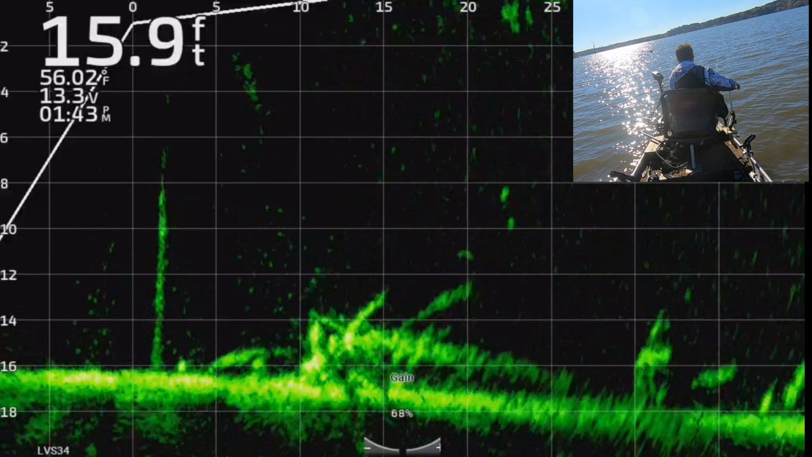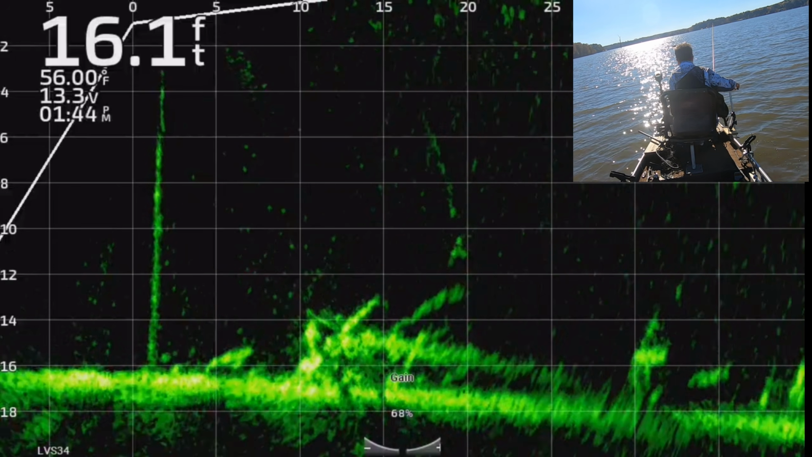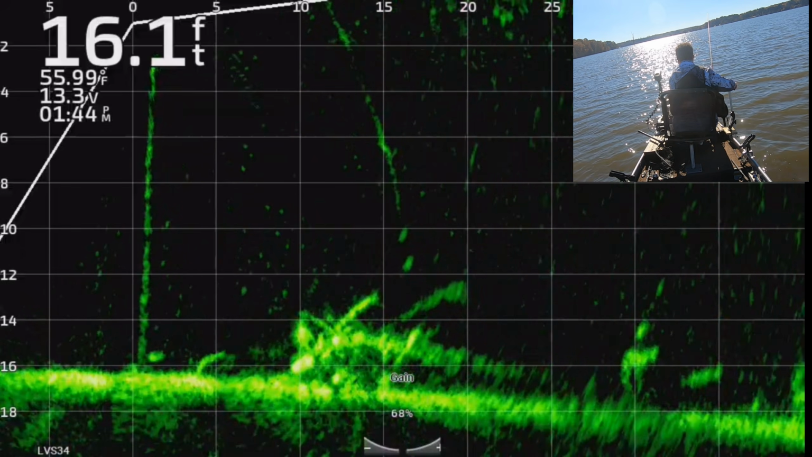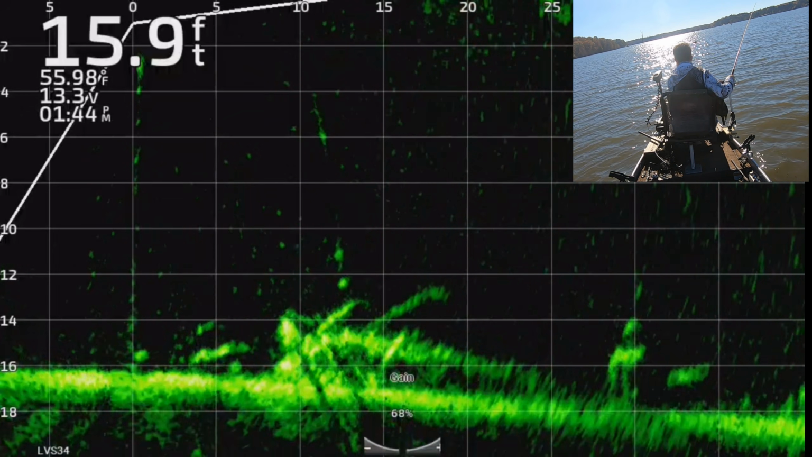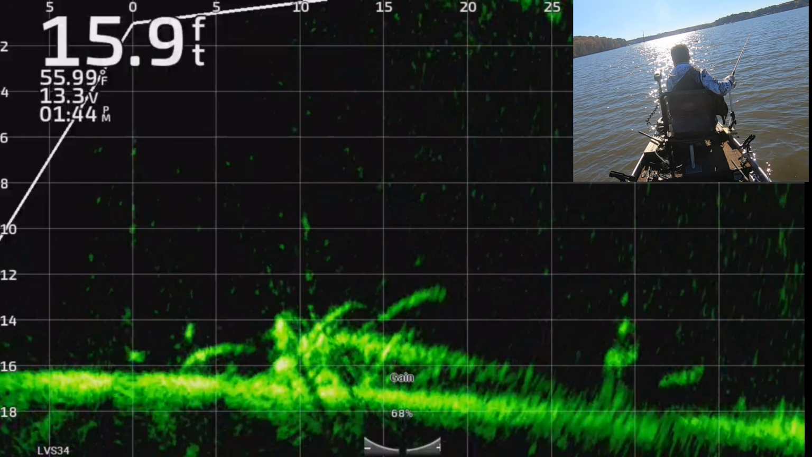I maybe get my jigs to go where I want them to about 1 in 3 or 4 casts, exactly right. Especially on a day where the wind's shifting around and moving the boat, it's hard to keep the... Oh, there's a lot of bright marks down there. You guys see them? All the little bright spots down in that brush.